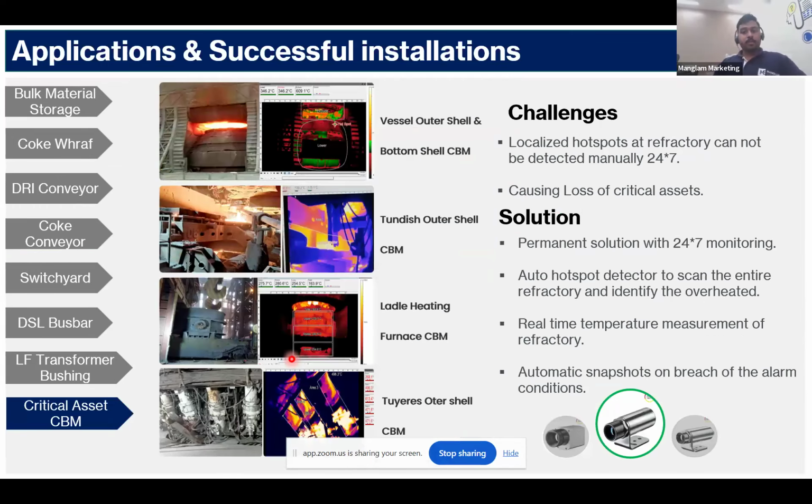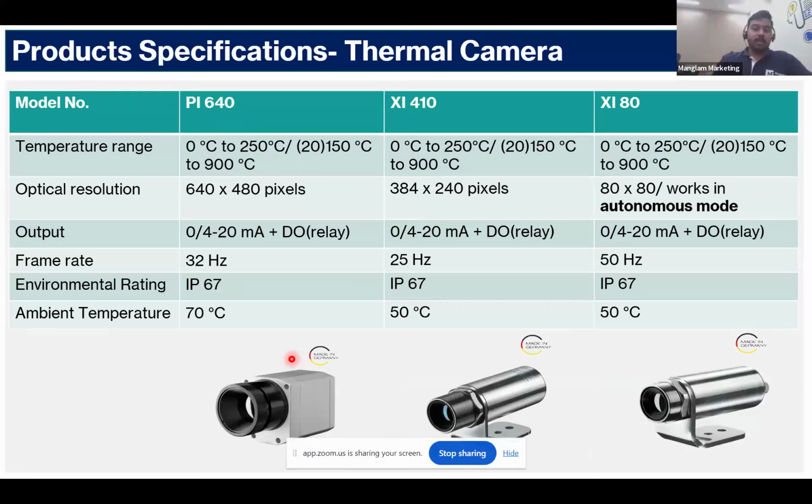Then if you are to go with the product specification of a thermal camera, each of our thermal cameras comes with three ranges: 0 to 250, 0 to 100, and 20 to 900 degrees Celsius. For the high resolution camera, we have 640 by 480 pixels, that I elaborated previously as well. For the mid resolution, we have 384 by 240. And thirdly, with 80 by 80, we also have the autonomous mode in this one.